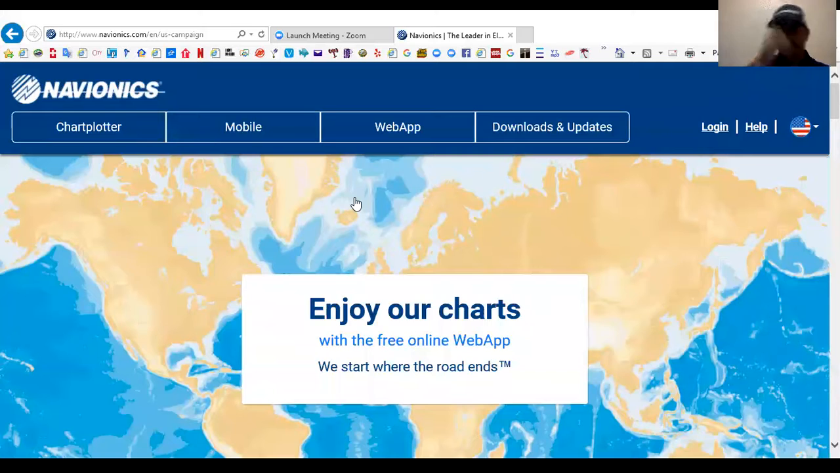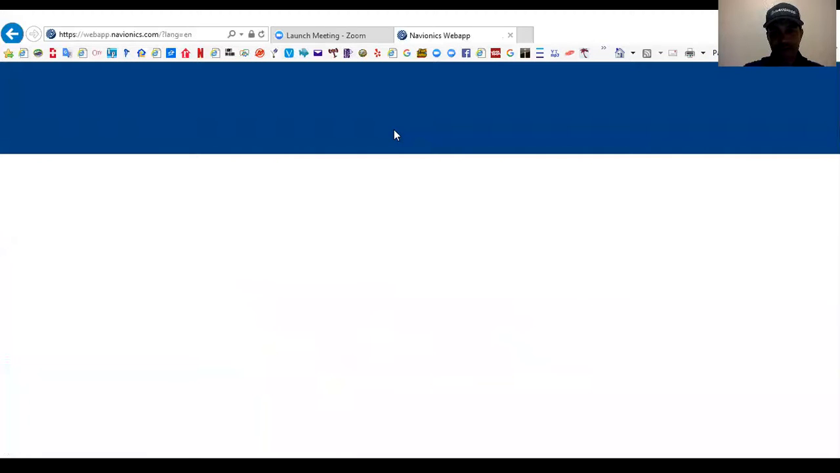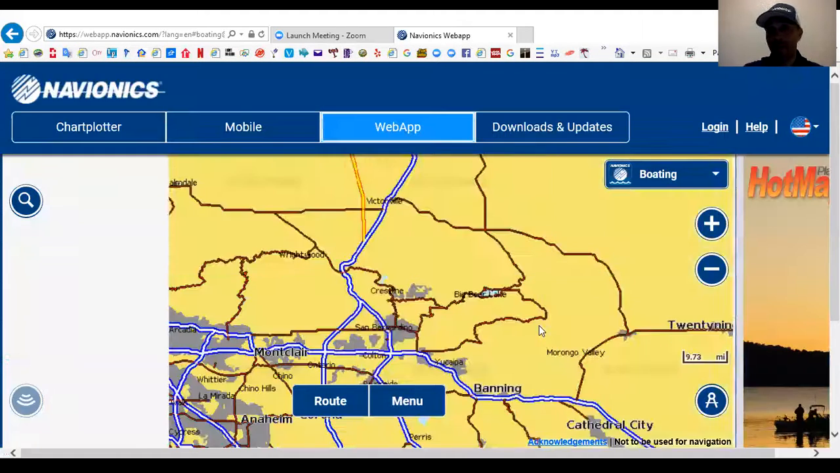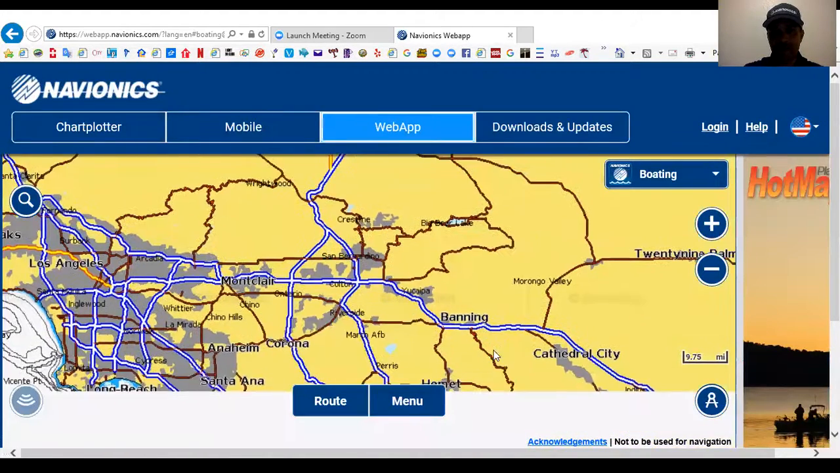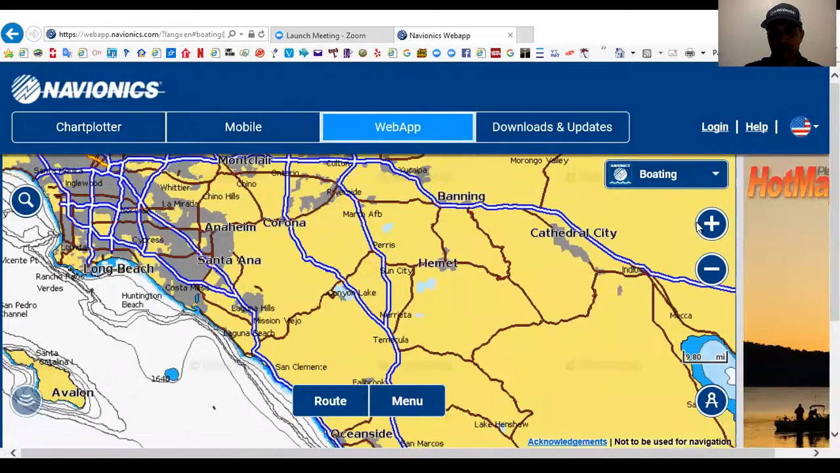I talked about there being free mapping software on Navionics.com. You all should be able to see the Navionics.com website. You're going to click on Web App, and this will give you access to free mapping. So if I'm at home and I know I'm going to a lake, I'll go onto the Web App and start looking at lakes. Like I'm going to show you Diamond Valley, which I said is my home lake.